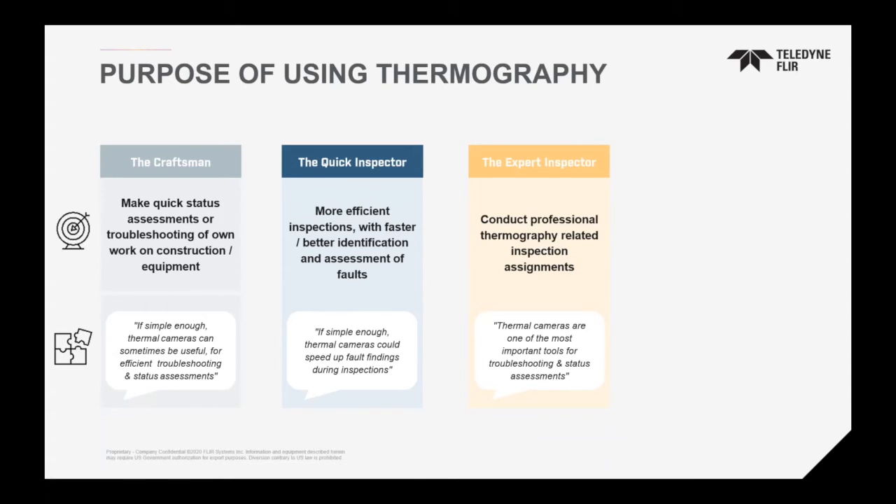The expert inspector is more someone who does conduct surveys and site inspections, and these could be shared with management, insurance companies, could be following certain standards for a particular area. They're typically the people that want more detailed information, and they have more advanced camera systems.